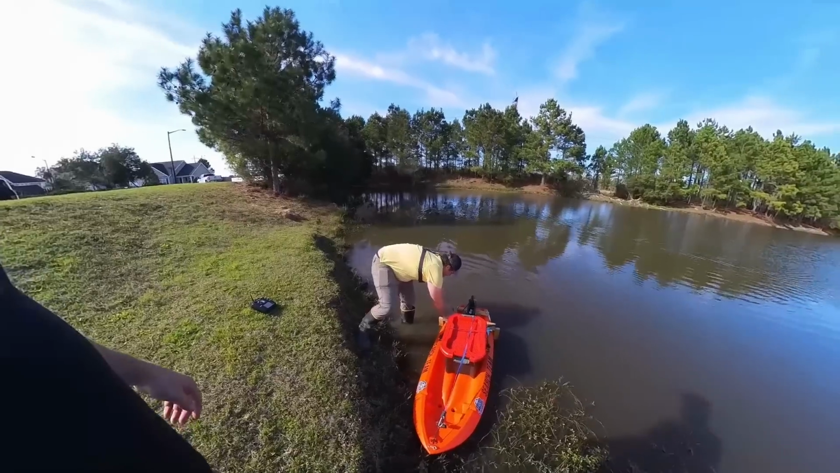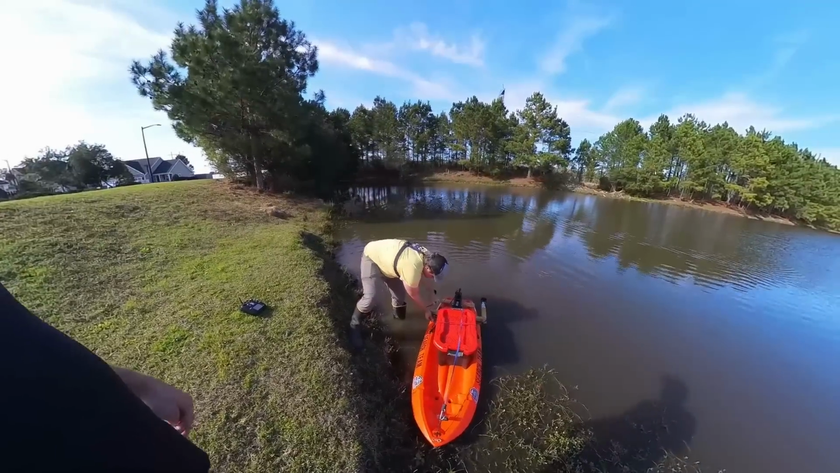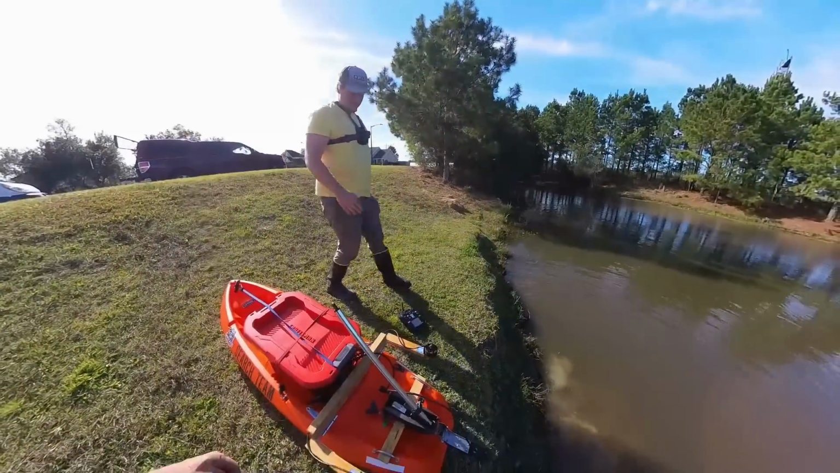But man, what do you even call this thing? I don't know. It needs a name. The OB, orange boat. Orange.